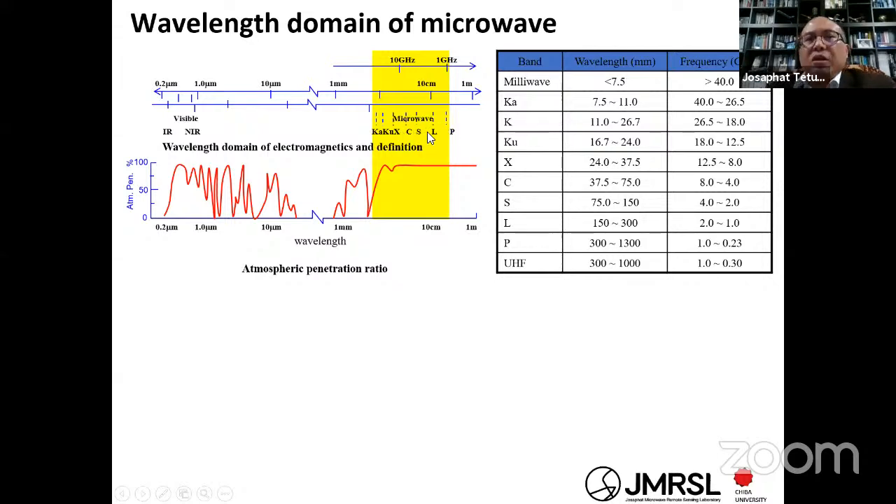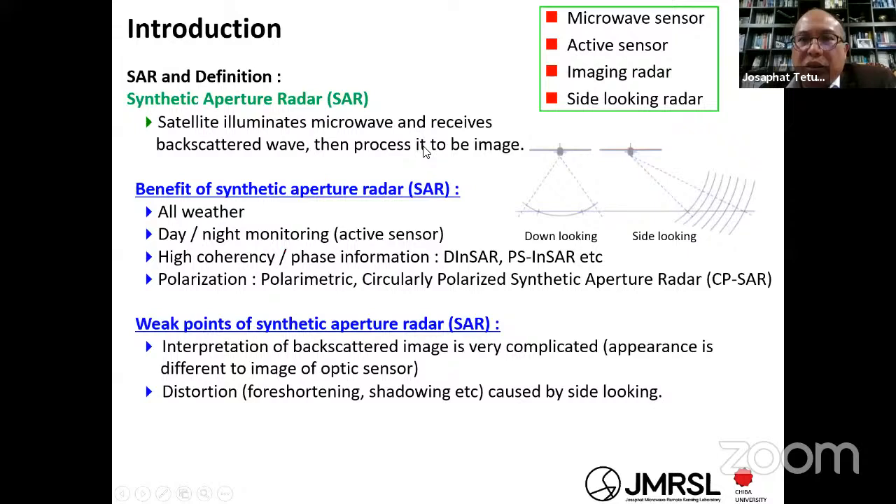If you see here, in the atmospheric penetration ratio, you can find here it is 100% penetration. It means from the P band until the Ku band can penetrate the cloud. So we can use this sensor in any weather. We call it an all-weather sensor.